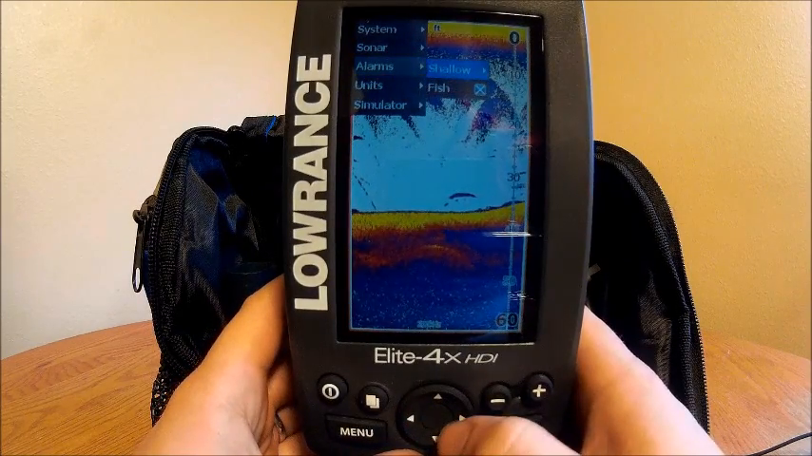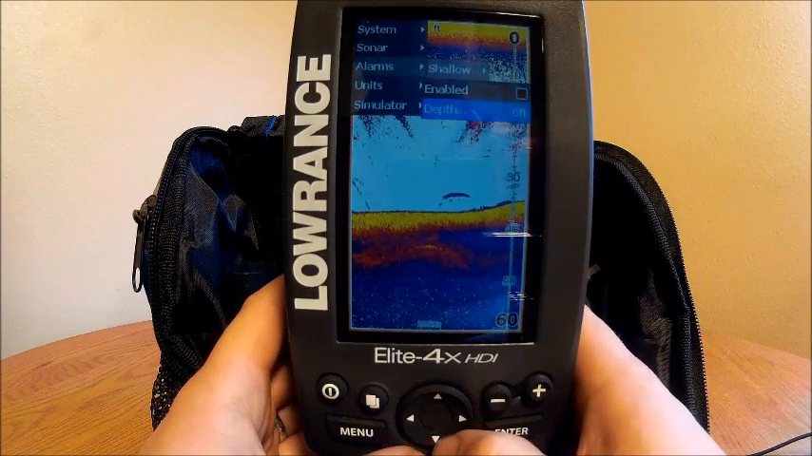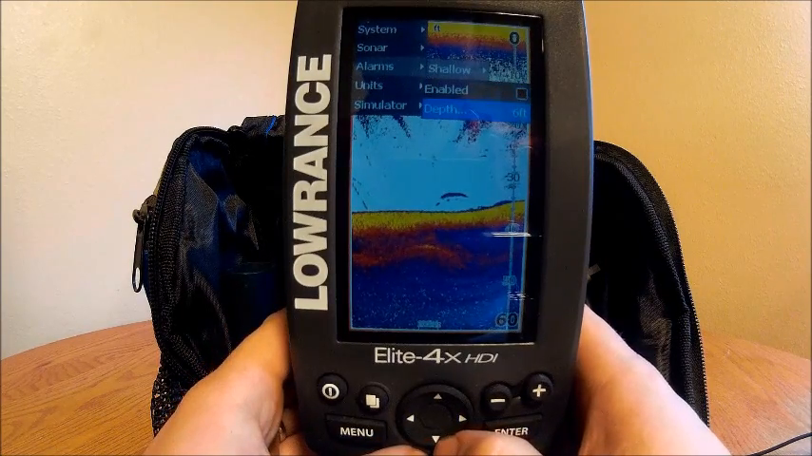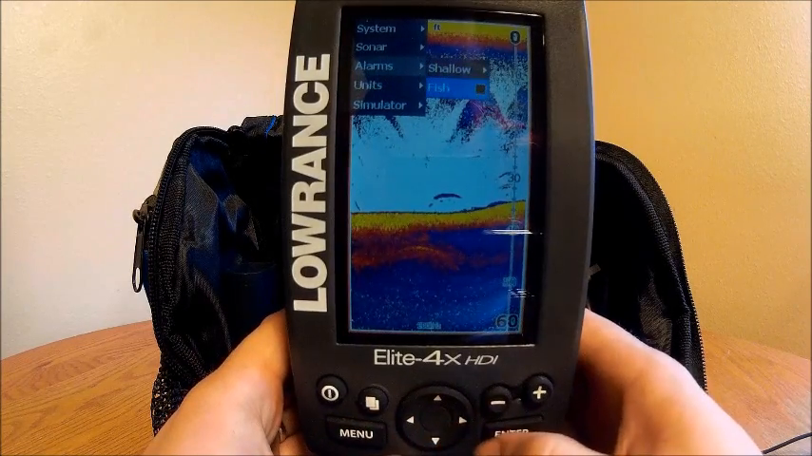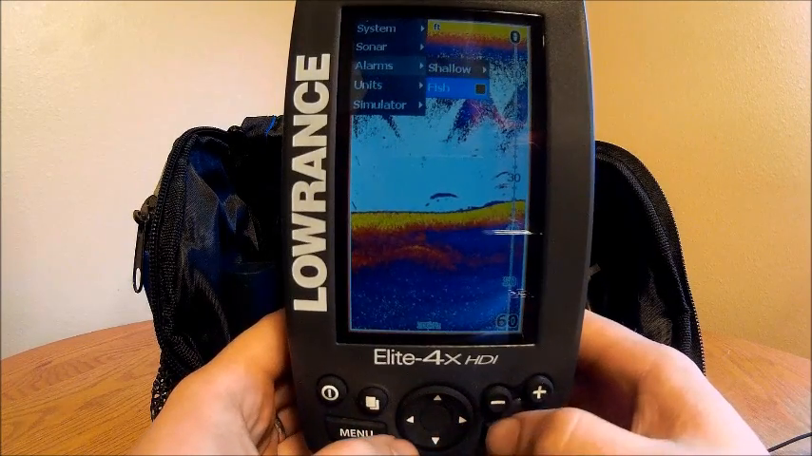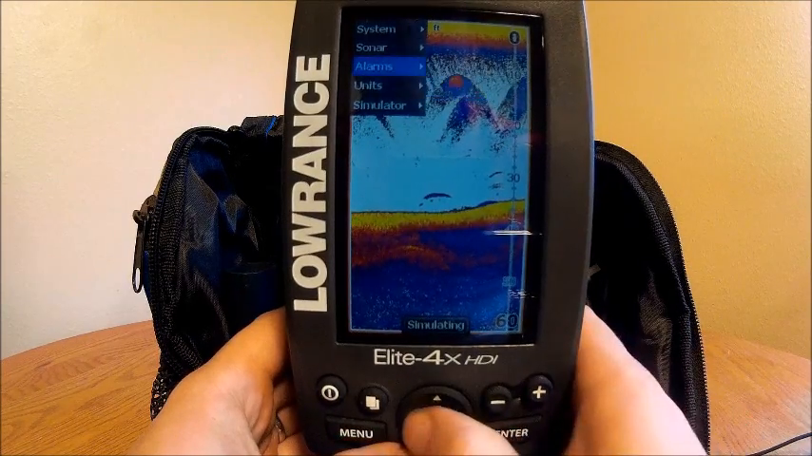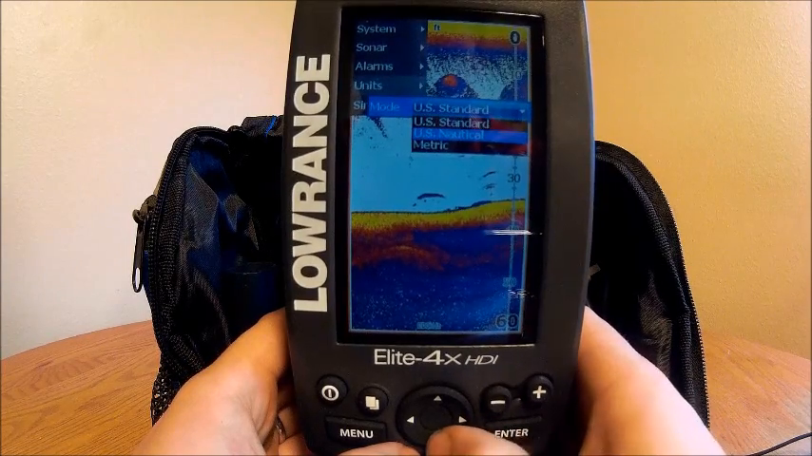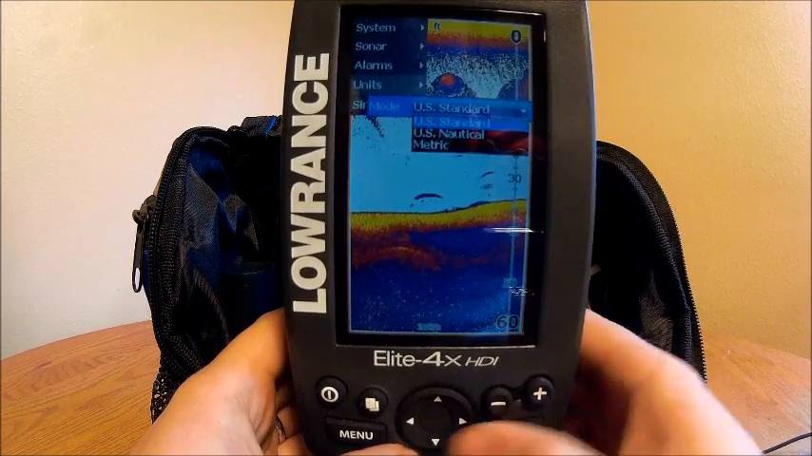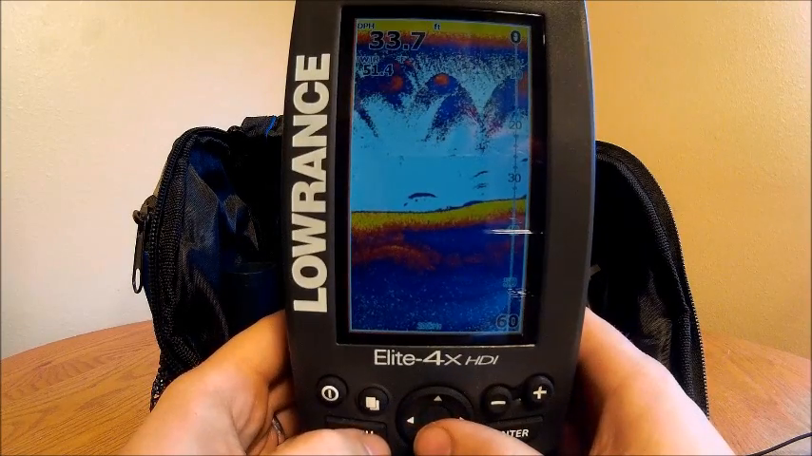Under alarms, you have a shallow alarm that you can enable, and then if you get below depths of 6 foot, it'll start beeping at you, so it'll let you know you're in the shallow water. Fish alarm, this will turn your alarm on every time a fish goes by. It's going to beep at you. Units, standard, US nautical, and metric. I always keep it on standard. And simulator, which I already showed you.